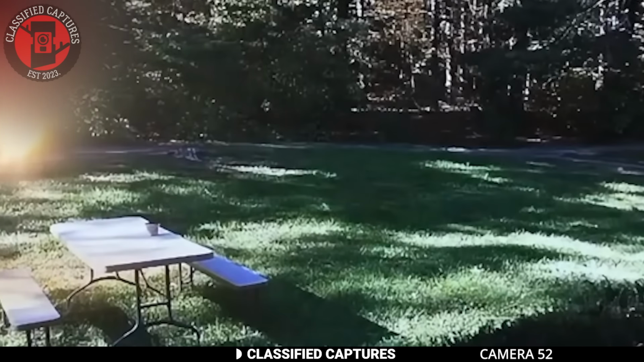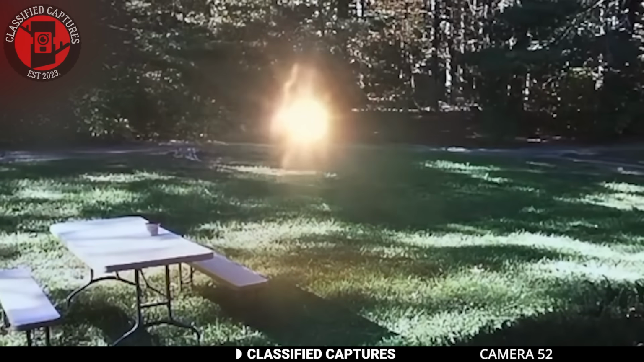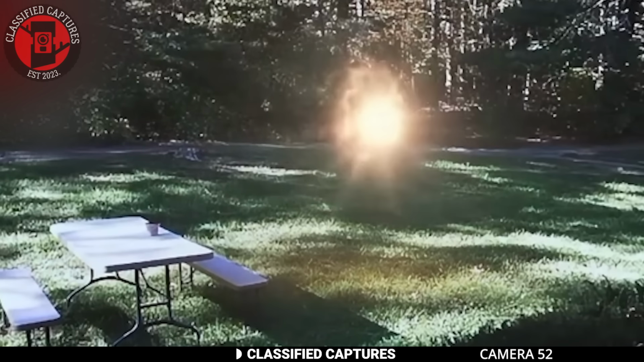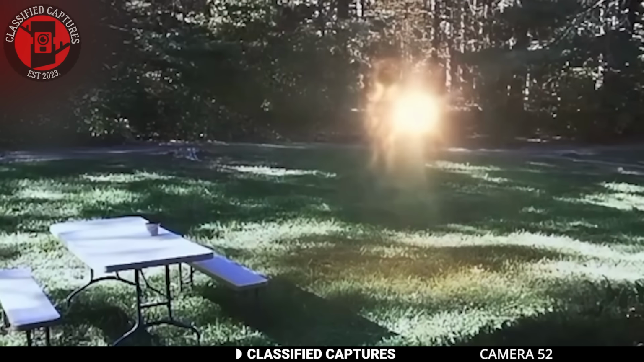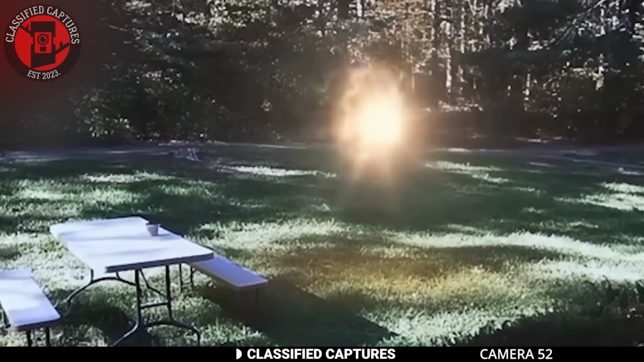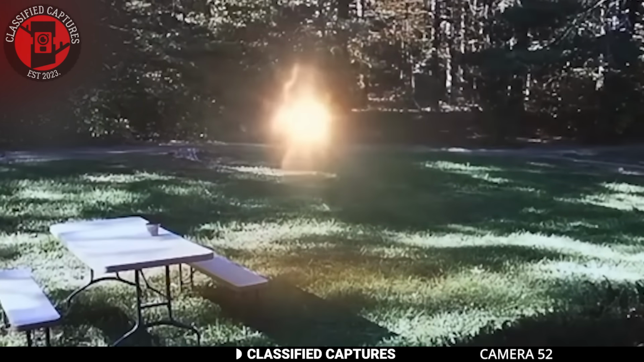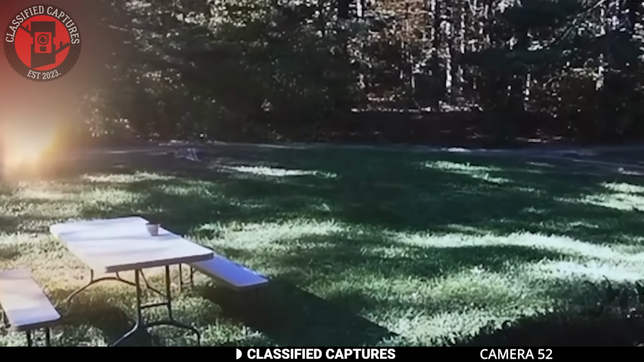A camera set up in a park captured something unusual during one of its recordings. When reviewing the footage, the team noticed an odd clip. From the left side of the screen, a bright floating light drifts into view. But this isn't just another orb, it has a distinct portal-like glow illuminating the air around it. The light hovers briefly, moving slightly before floating back the way it came.